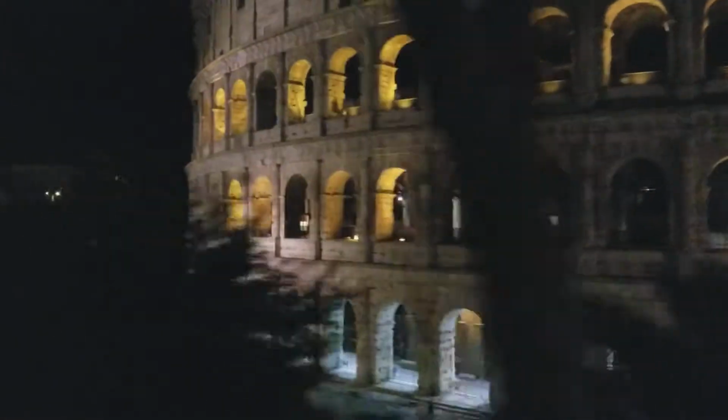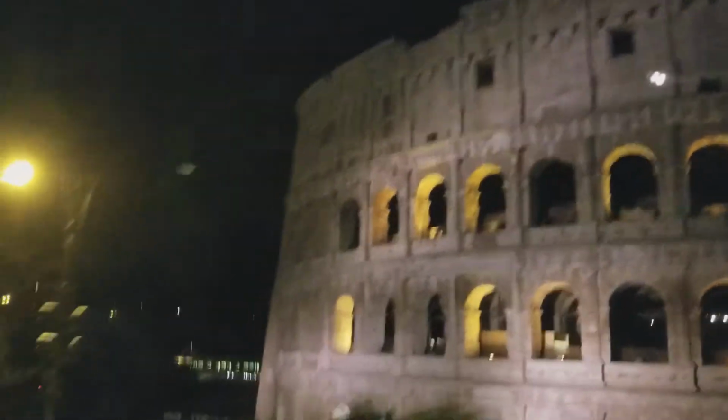and this is on one side of the valley that was forming today the archaeological area, the Roman Forum, that was the heart of Imperial Rome.